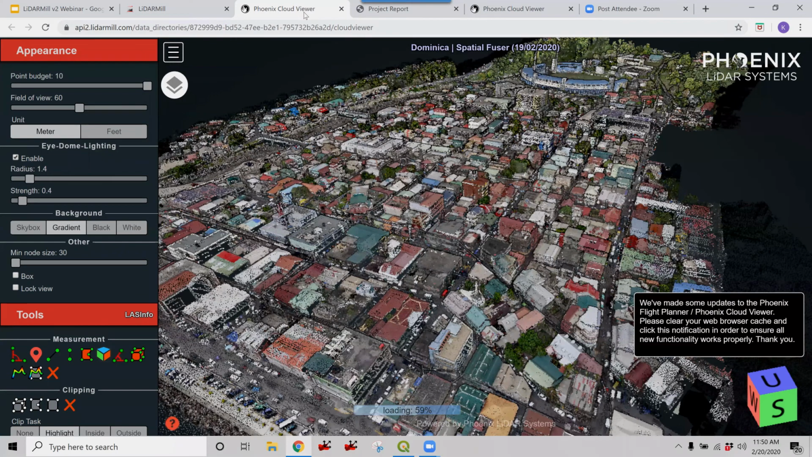Another question is, we have a third-party LiDAR sensor. Would the software be able to support our system? That's hard to say. If you would like us to have a look at that, go ahead and send us a data set, and we can have a look. Right now, it does not.